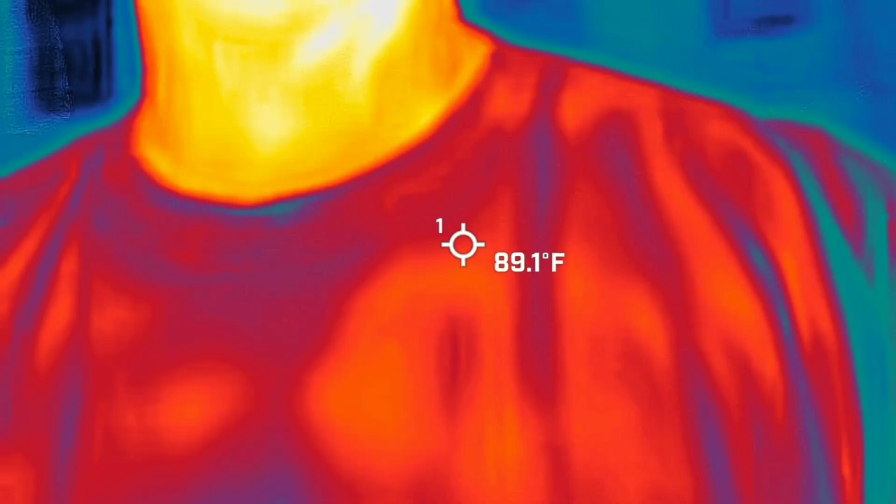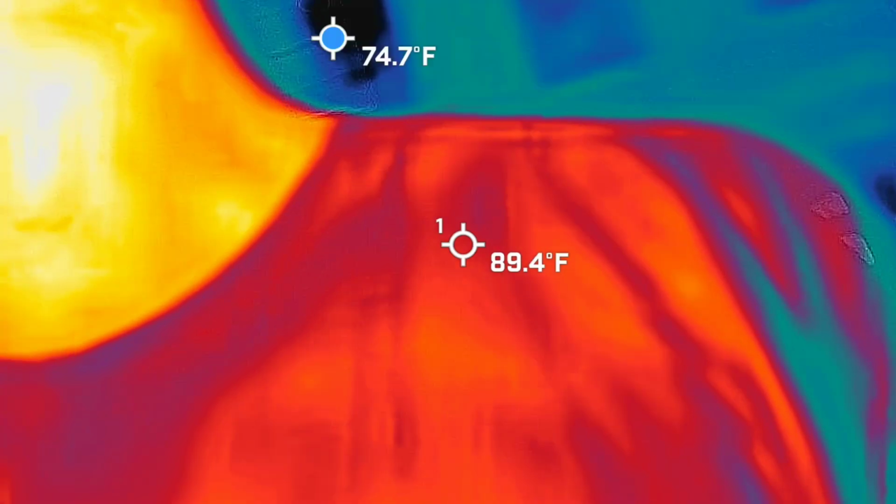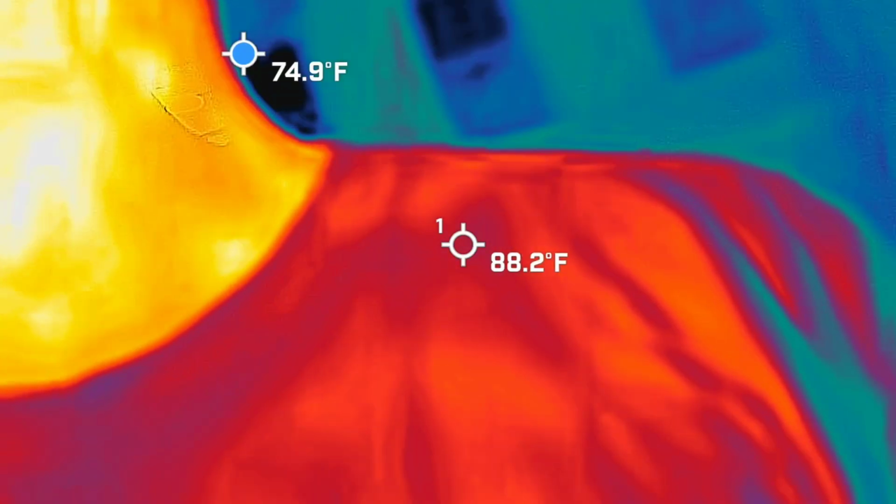But anyway, we're looking for blue and black to either start taking shape or to start moving on its own. When I say taking shape, I want heads, shoulders, moving arms and legs. So you guys are getting the point of this.